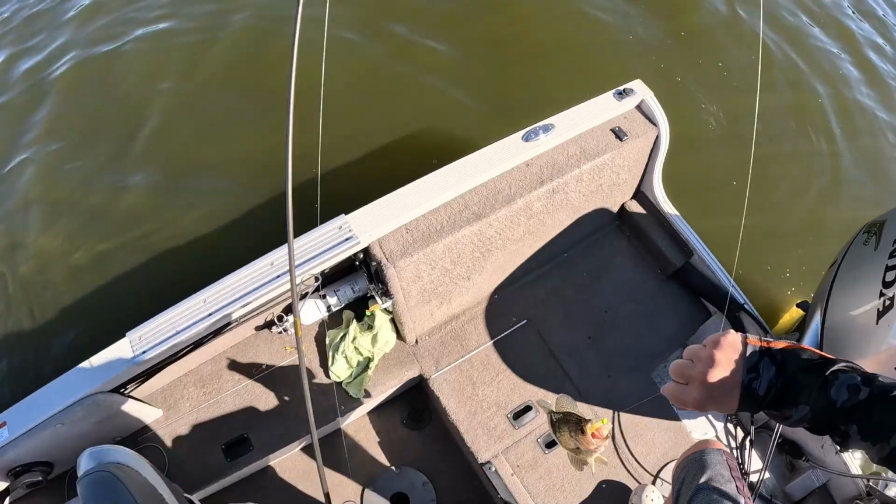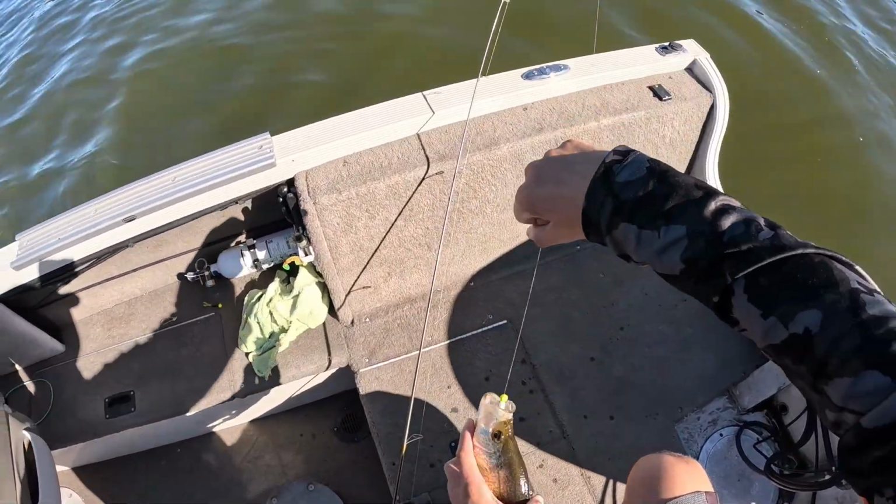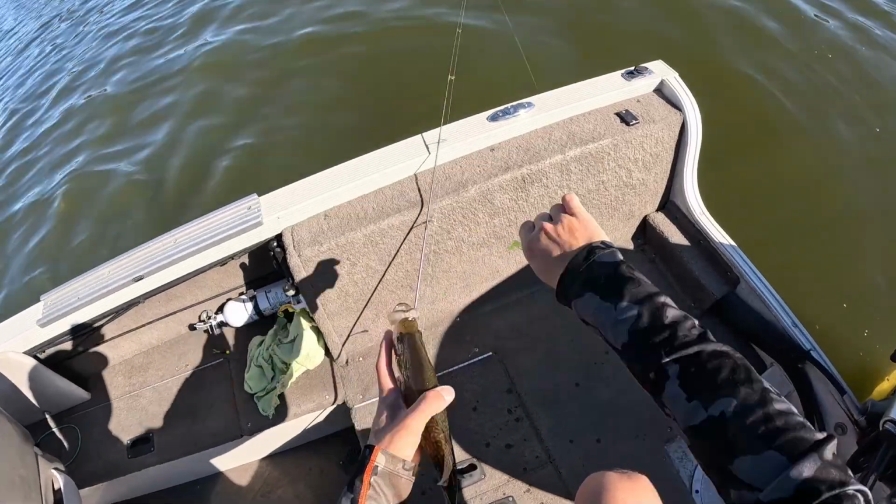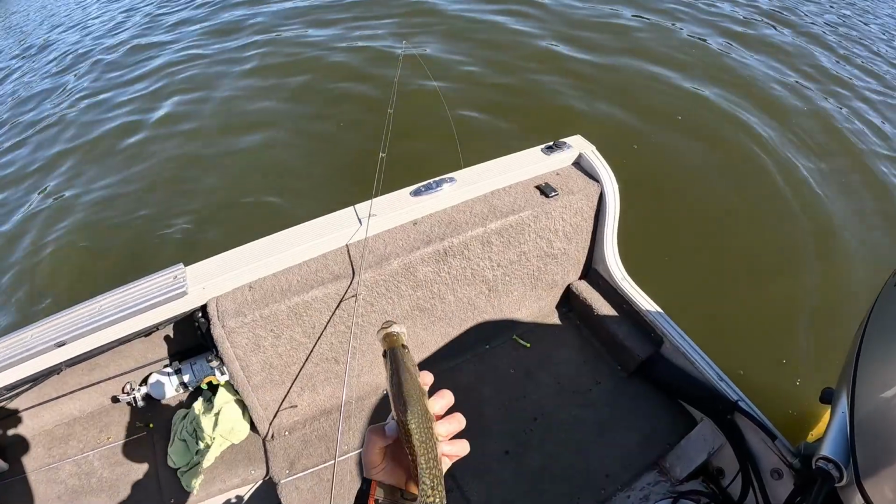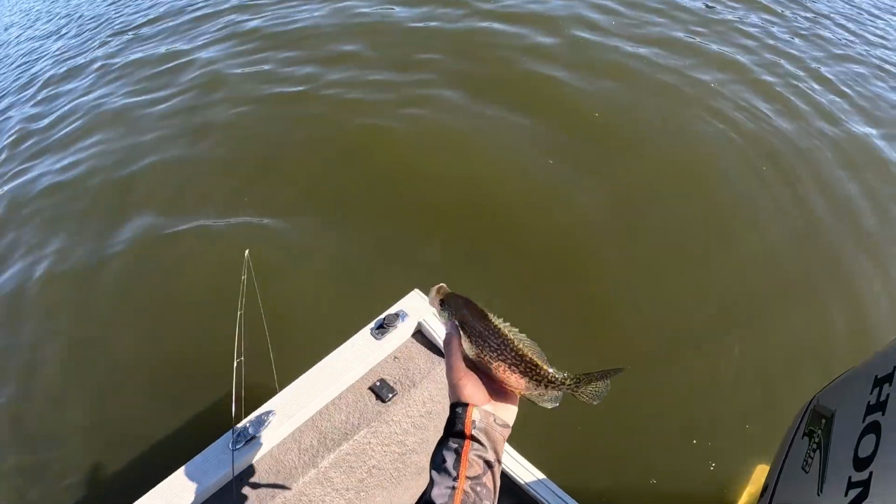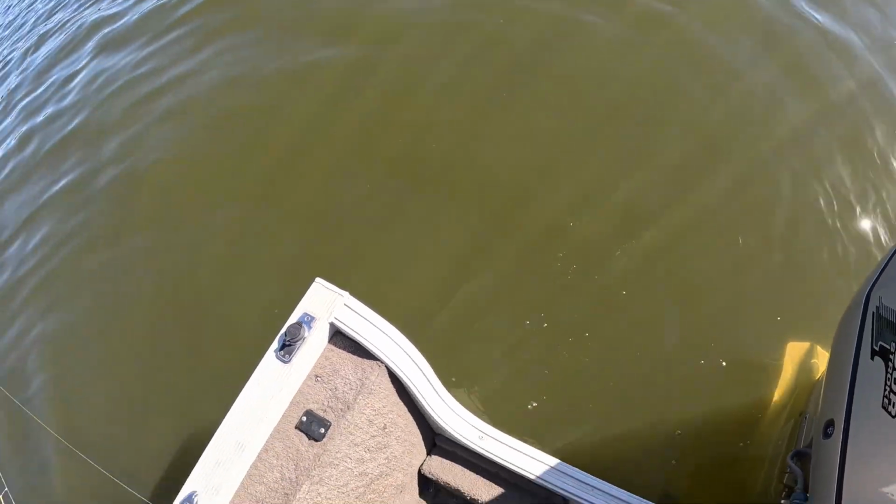Oh, and that's another good one. Just launched that crappie scrub. Wow, just an absolute handful. Beautiful fish, man. Thick as can be, probably another 11-incher. Let's get him back. Pretty fish. See you later, buddy.